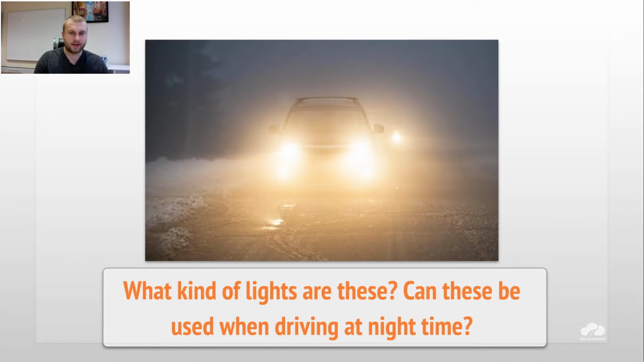So especially at night, if it's good weather at night, for example in summer, it will be blinding a lot because your eyes get used to the dark surrounding you all the time. And then suddenly some car turns from the corner into your face, and you can see just a lot of lights, and they're all blinding you. So of course it's not safe, it's very dangerous.